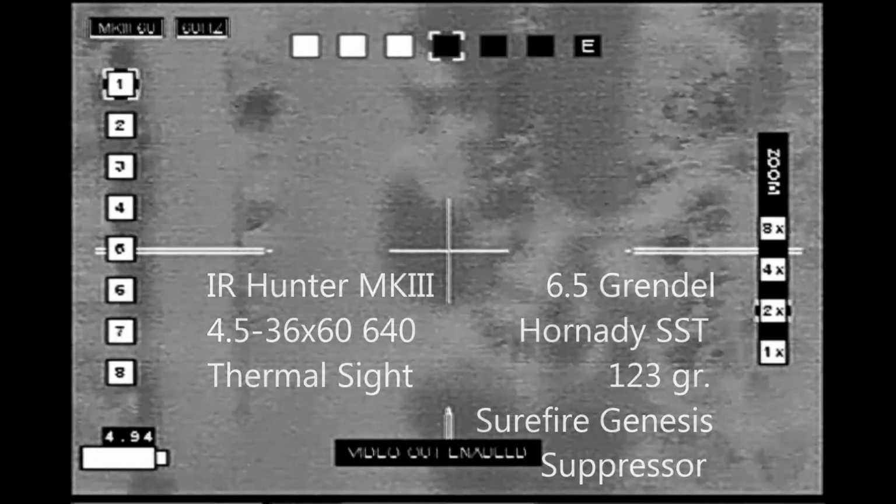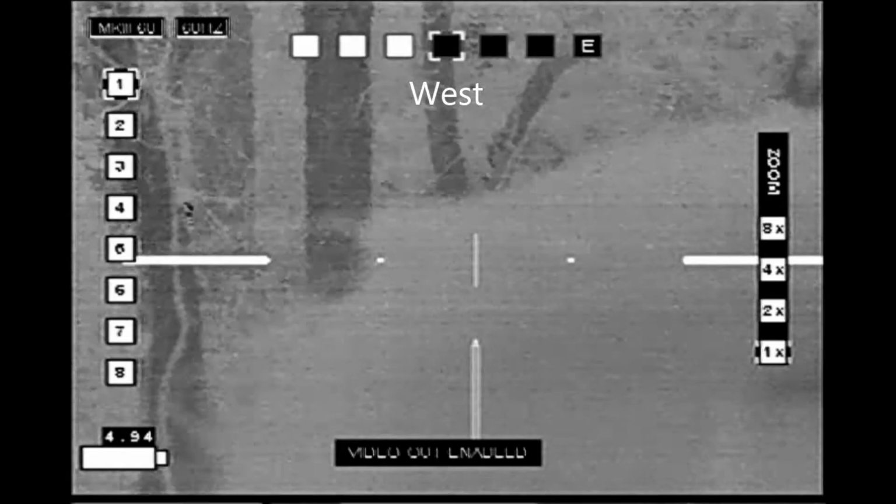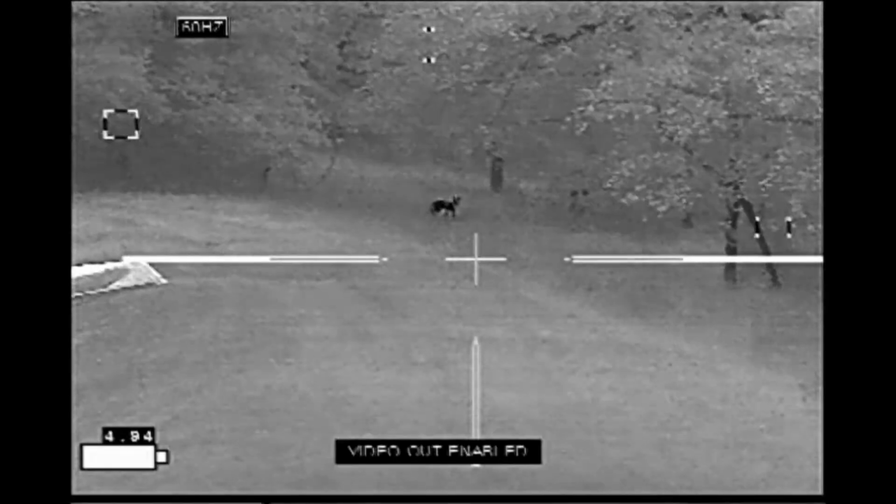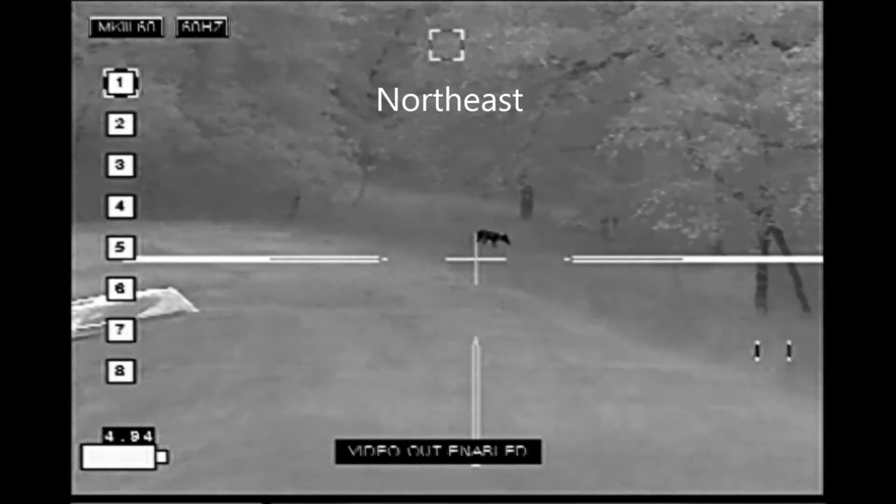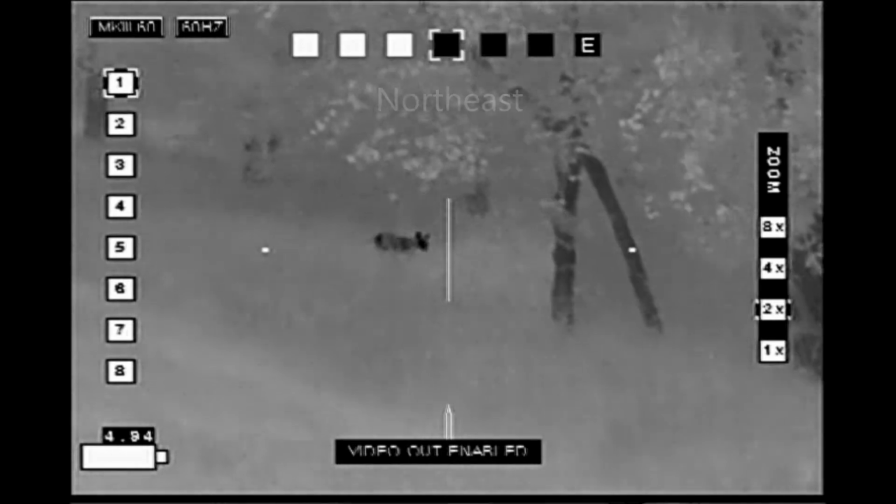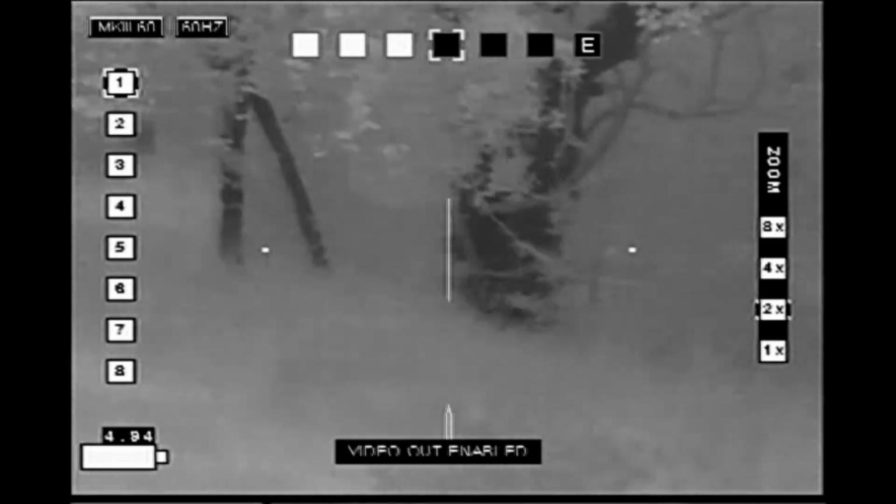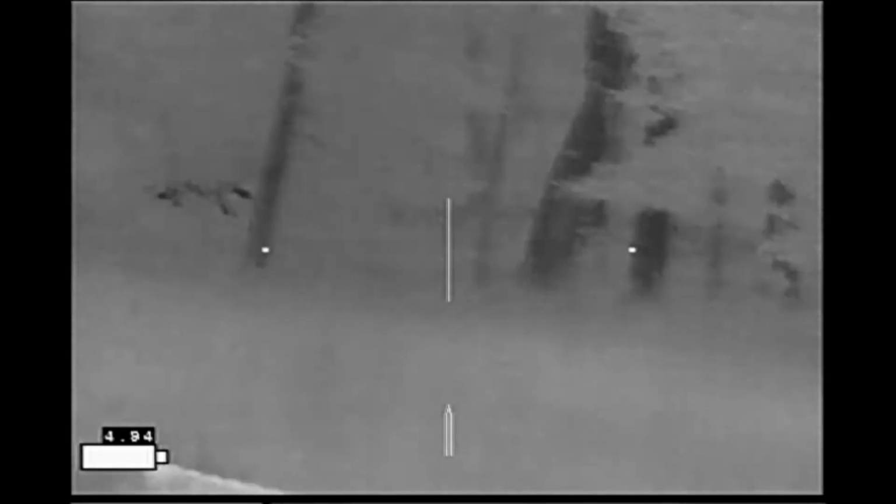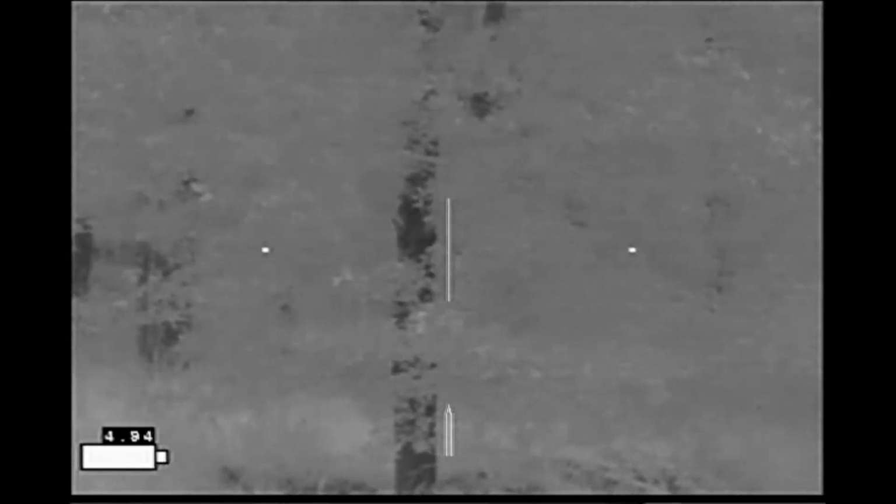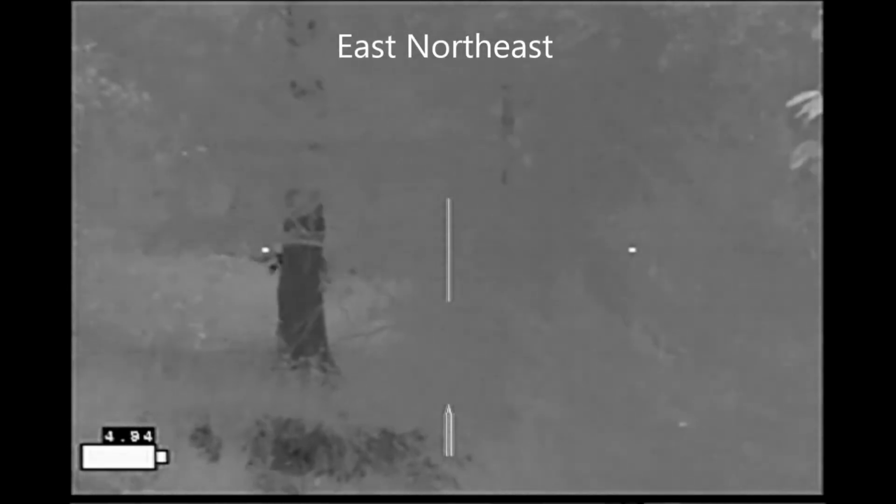Here he's continuing on around. Now he's going to pass behind the camper. Later I see him pop out to the north. By the time I get the recorder on, he's off to the northeast. Now, I'd like to take a shot into this area, but I've seen deer bedded down in the high grass here, and so I can't risk it at this point. If I don't have an absolute clear shot on the coyote, I can't pull the trigger on him. And here he's come almost full circle, coming around to the east-northeast again.